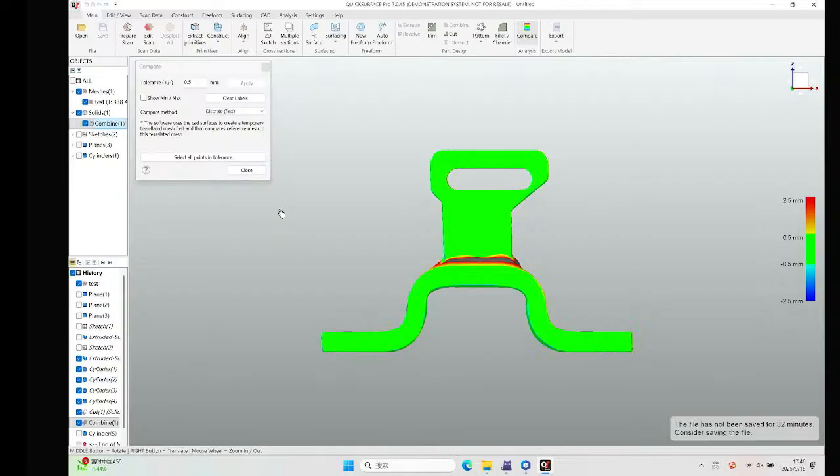Okay, I noticed other questions. Can I make holes with the pattern feature?